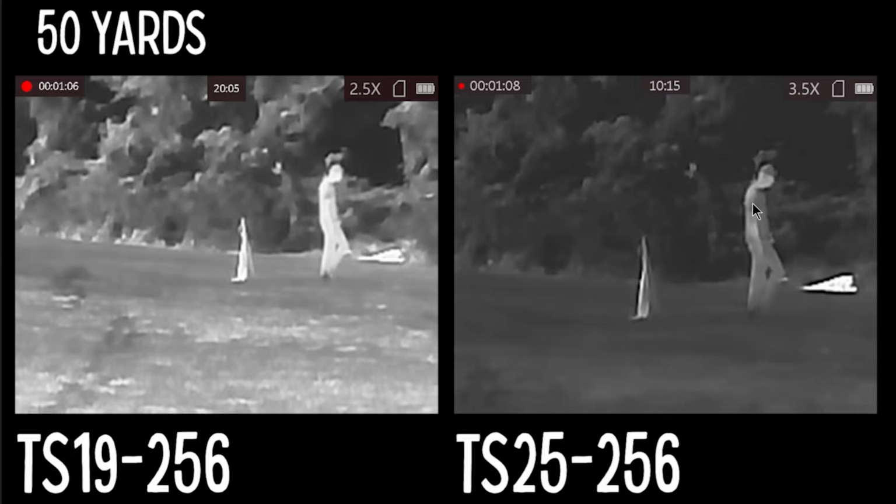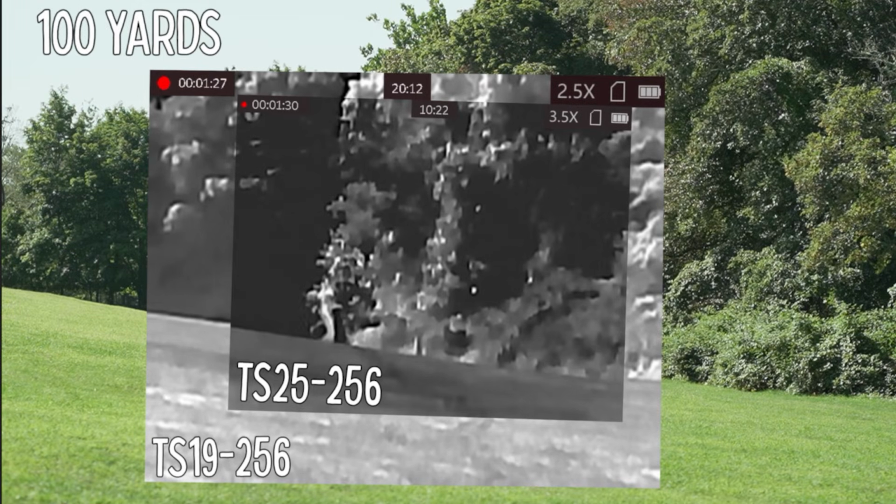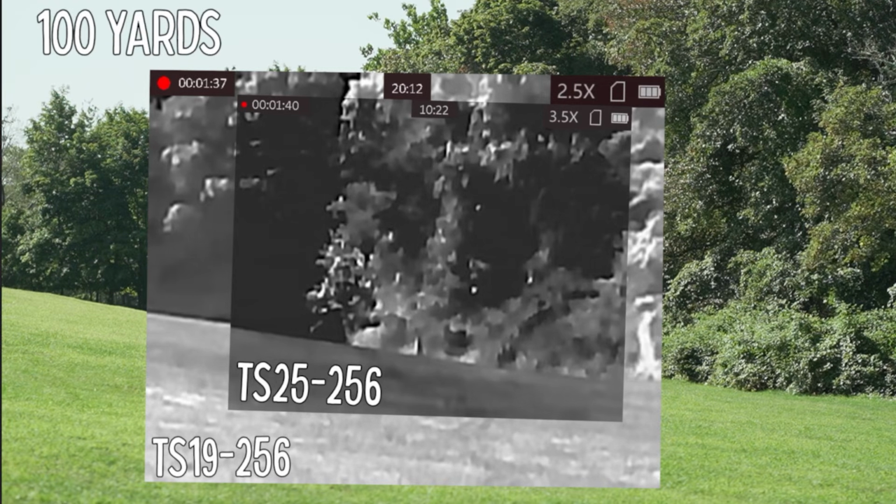But overall, you can see you do have a little bit more detail showing up in the TS25. You just have a little bit more of a tunnel vision. Now, if we check out the 100-yard example, you can see the same thing. So you can still pick out a person, no problem. Pretty much any target, you'll be able to tell what you're looking at here.